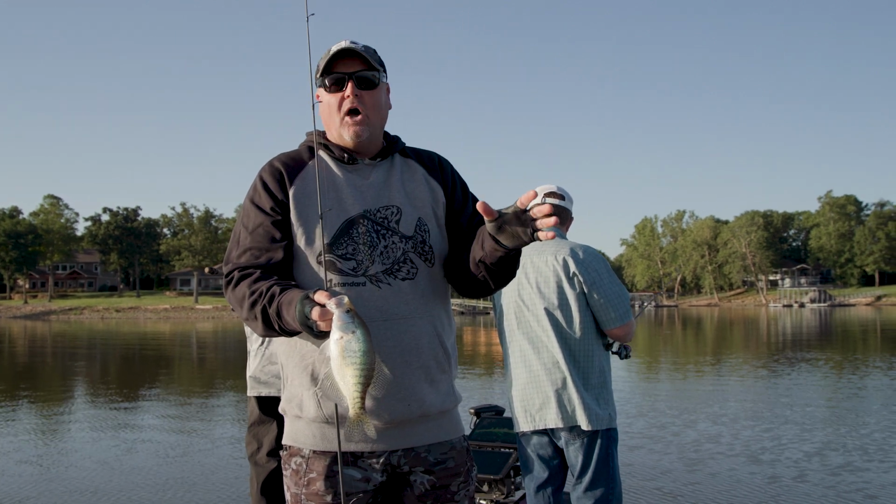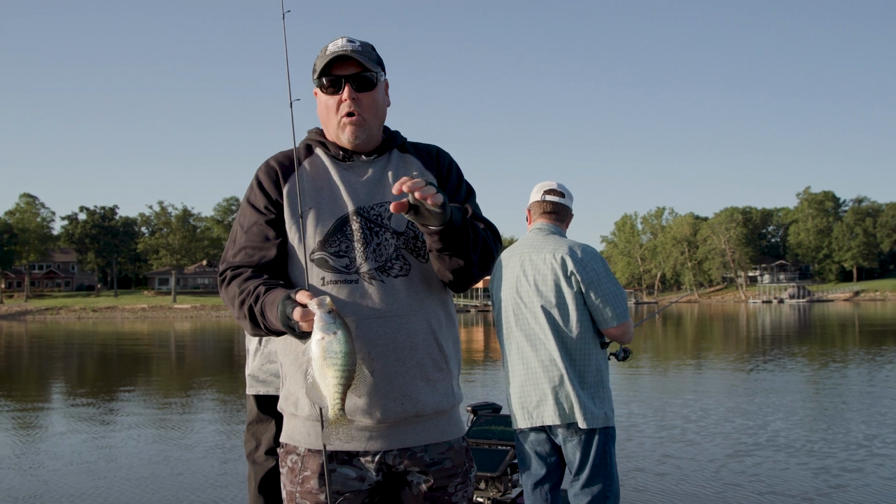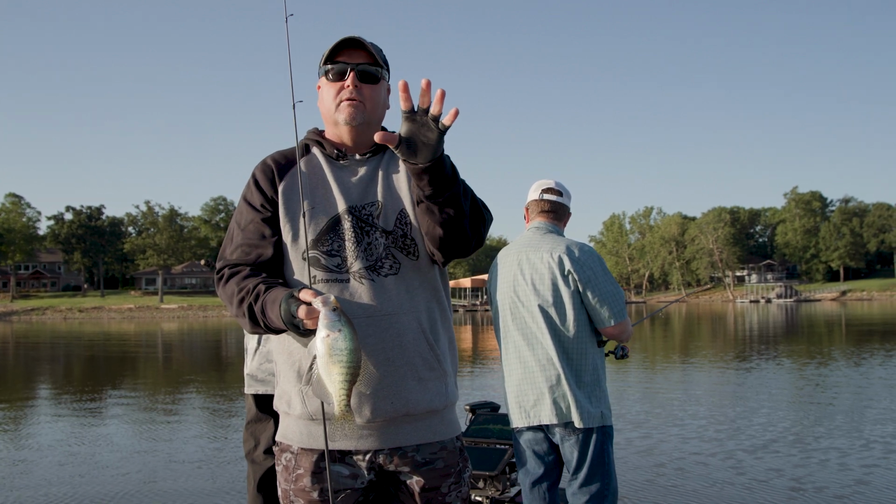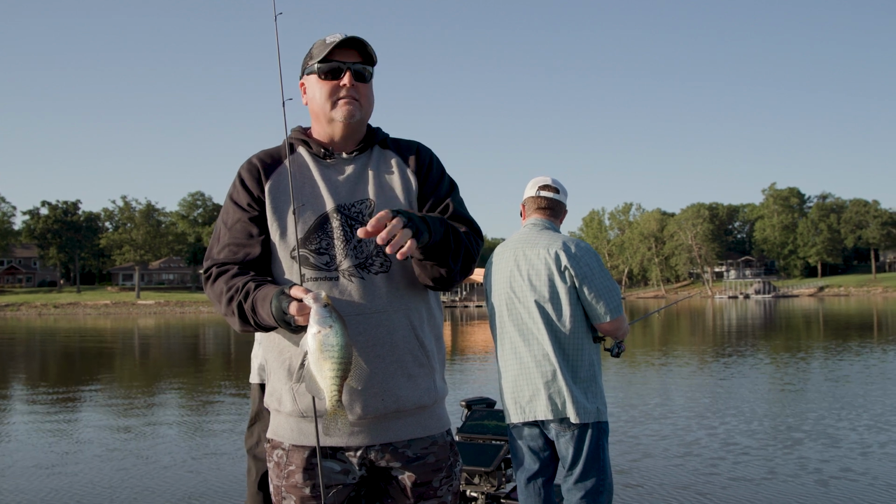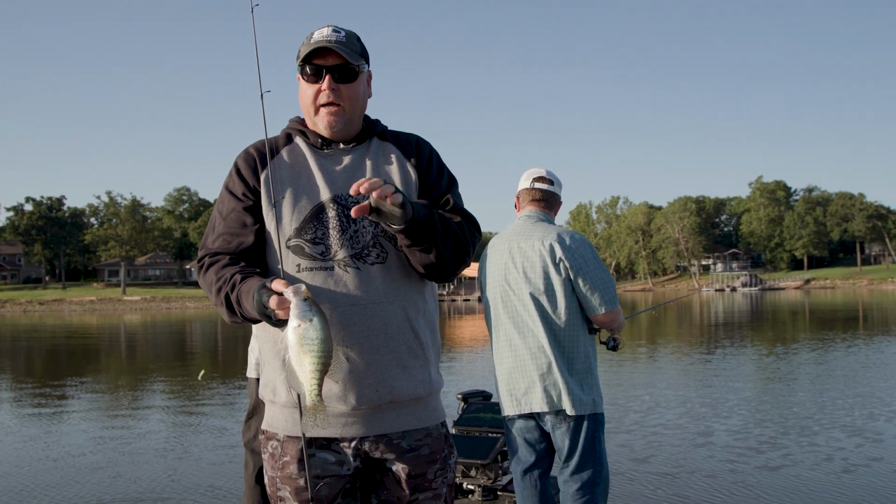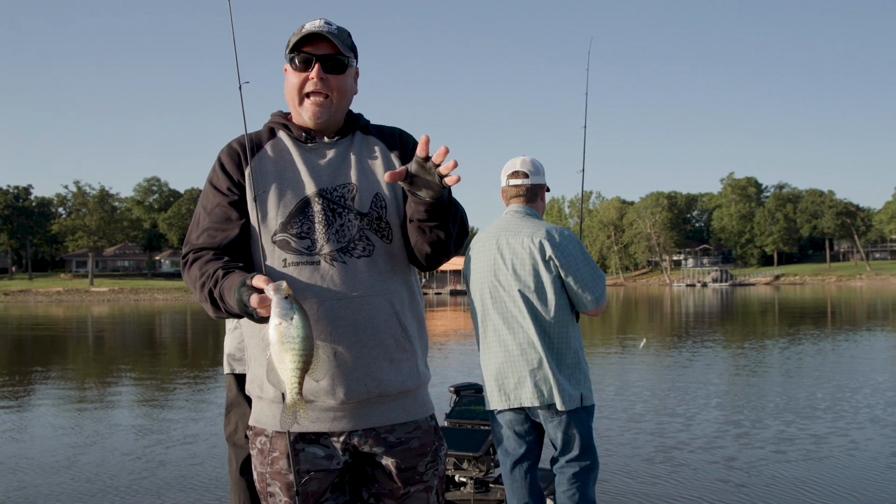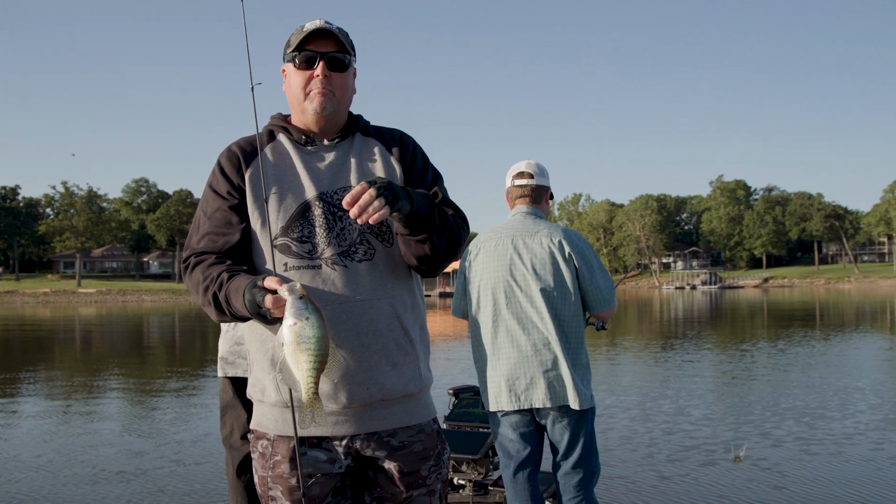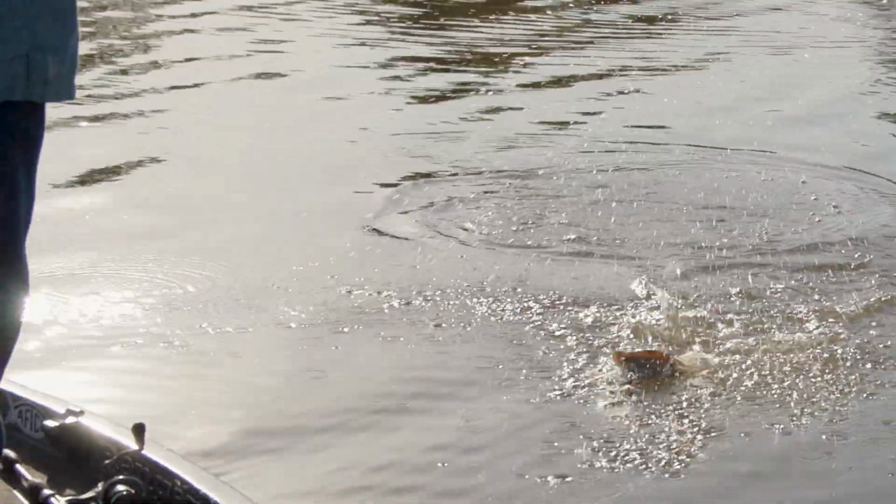The water's not that hot yet. This is really just the very, very end of the spawn and the start of when they're kind of moving out into their summer haunts, because it's not really that hot yet. It hasn't forced them there in great groups. But this is a time to take advantage of when they first come out. They're kind of relaxing. They're not very smart. People haven't beat on them. And so you can really take advantage of it, catch you a bunch of nice ones.